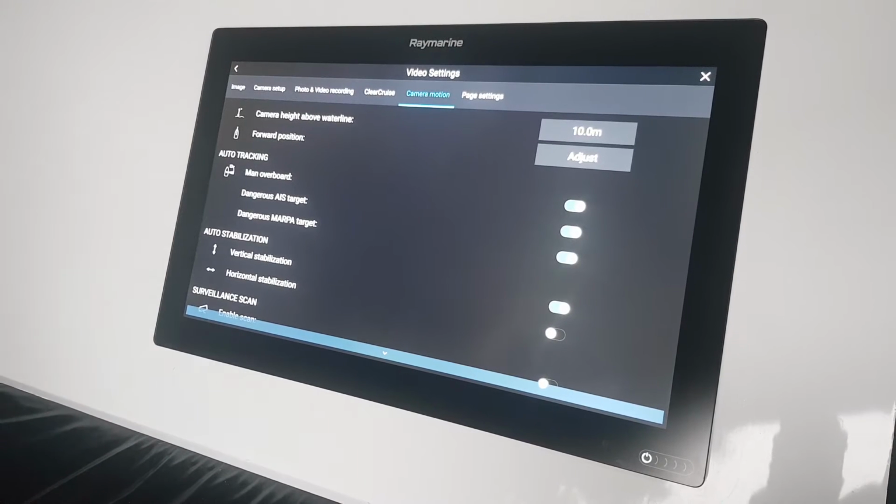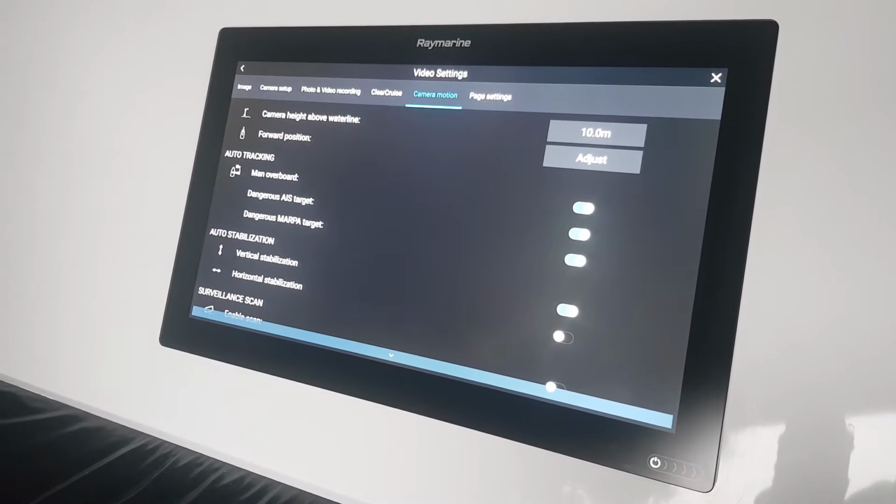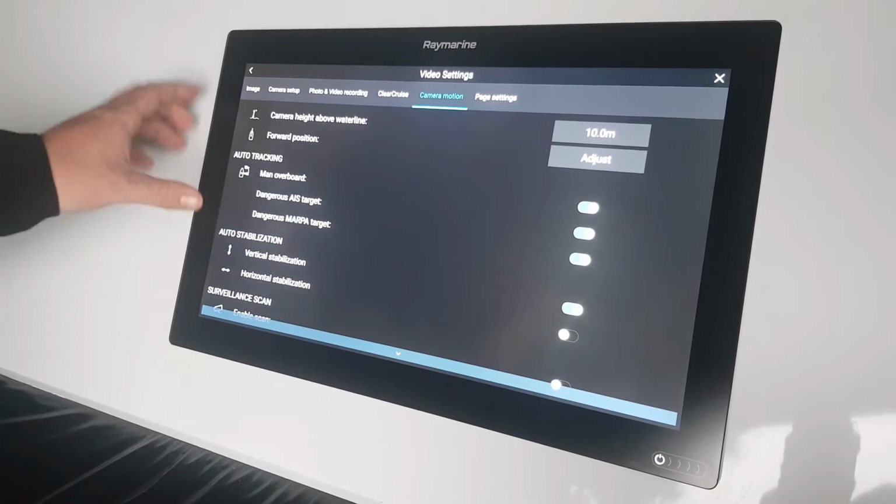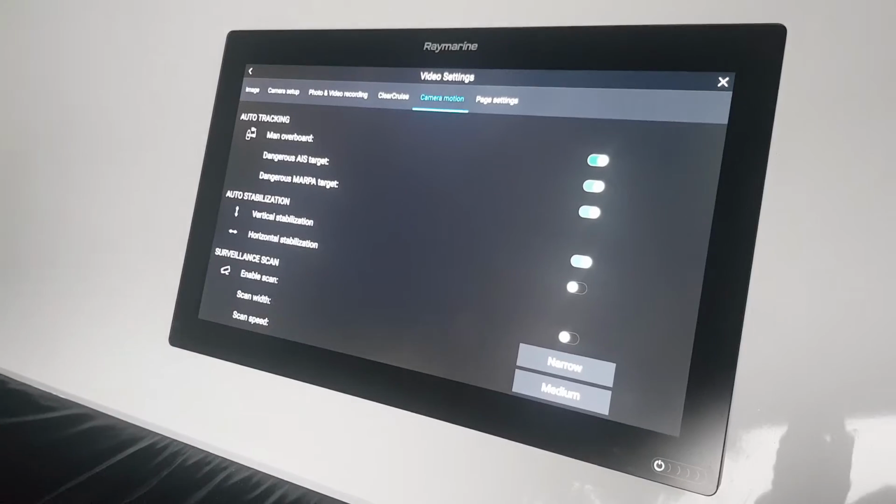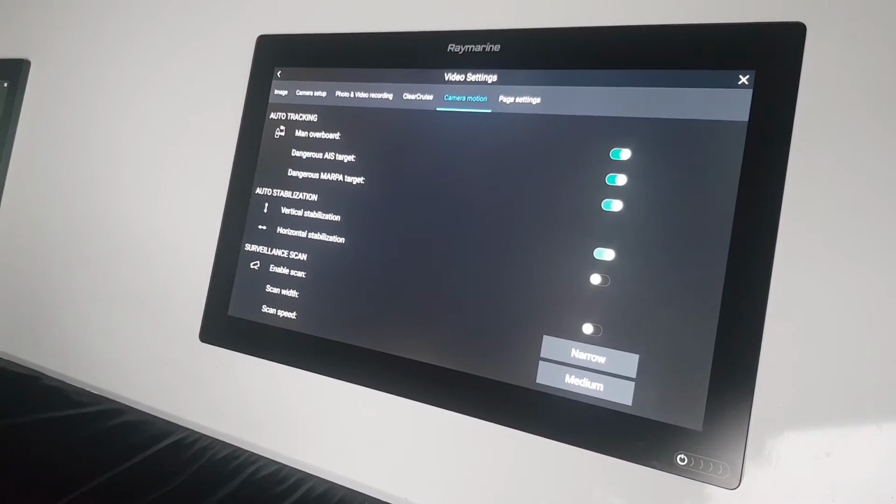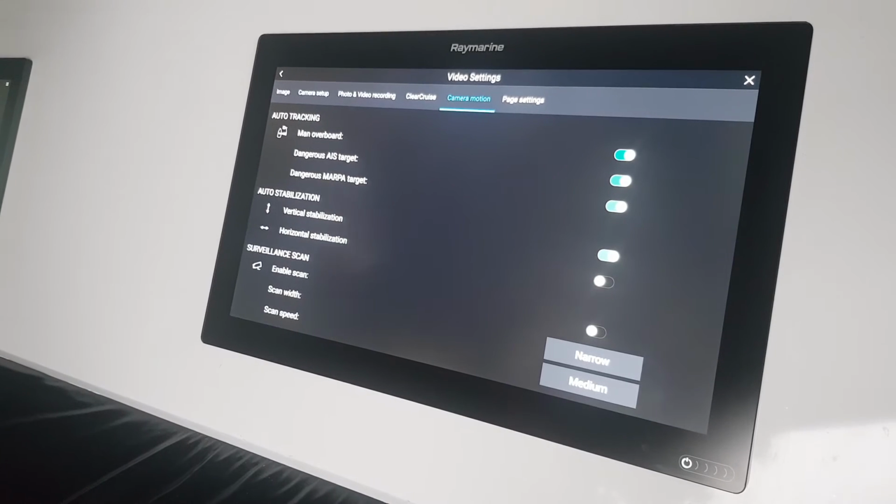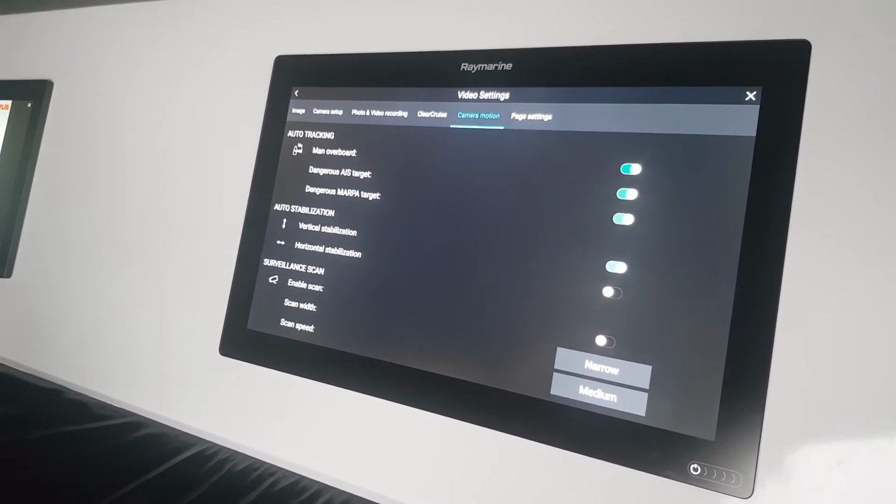Again, if that's not a feature you want, you can turn it off, but I can't think of a situation where you don't really want to know where the man in the water is. Other than that, the auto stabilization, you've got both axis, that's the mechanical version, and then you've also got something like a surveillance scan. So if you wanted to pan an area looking forward just to see what was out and around you, you sweep a wedge in front of you.